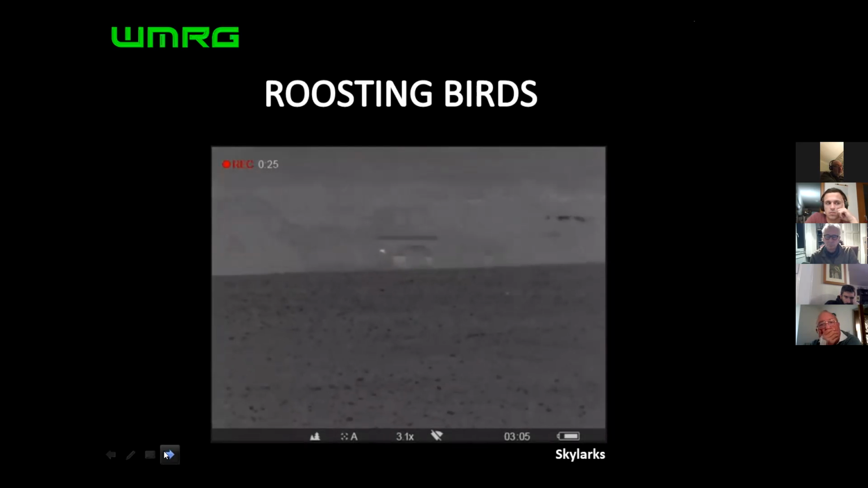This is, I think, one of the biggest things for us, because you're able to stand on the side of a farmer's field and glance across with the thermal. With the skylark, you do have to walk into the field a little bit more, but you're able to see and count these birds and get an accurate figure without actually walking through them.